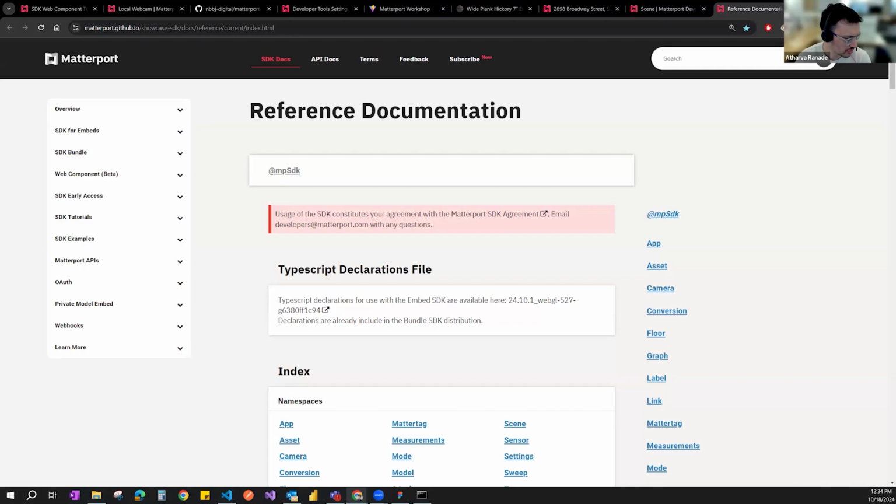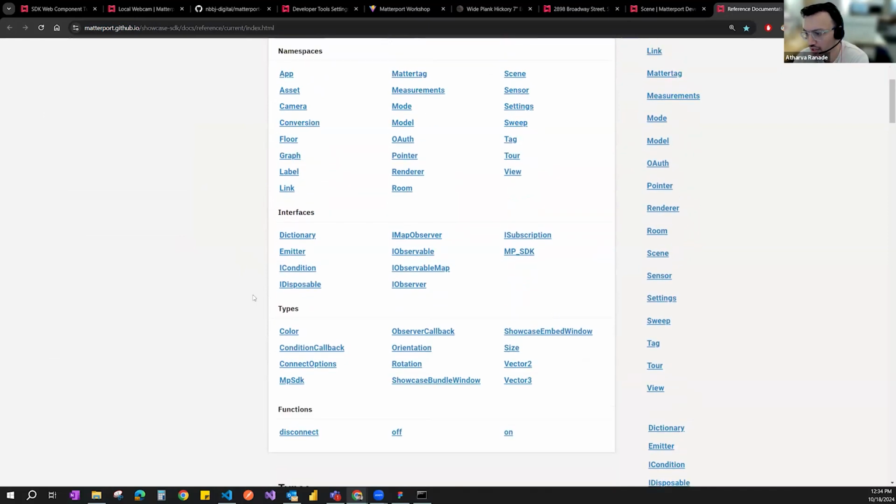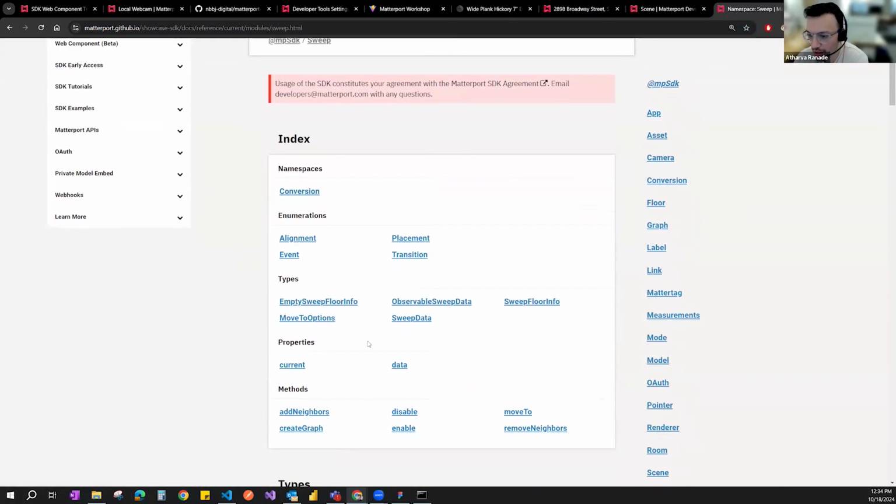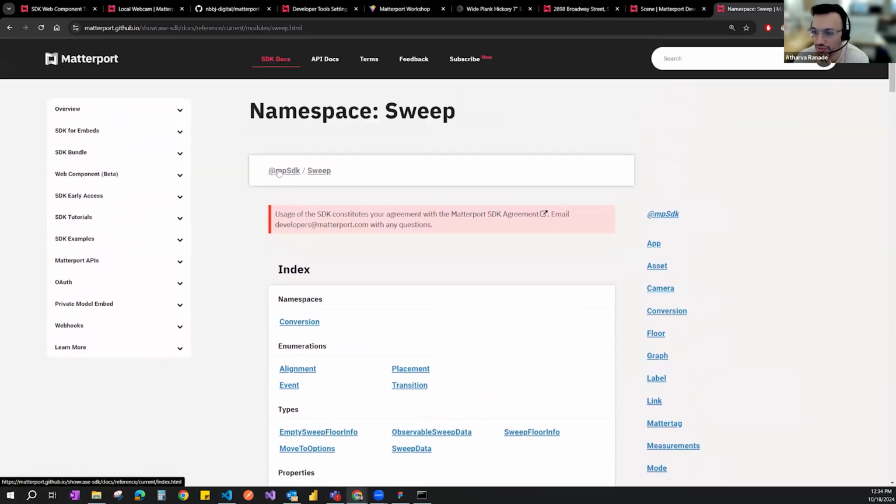So we have each of these set up specifically. If you can see here, there is a scene, there's a room, there's a sweep. If I go to sweep, then we can get into how we can add move to methods, creating graphs specifically to it, the different properties of which we'll be going through after the break.